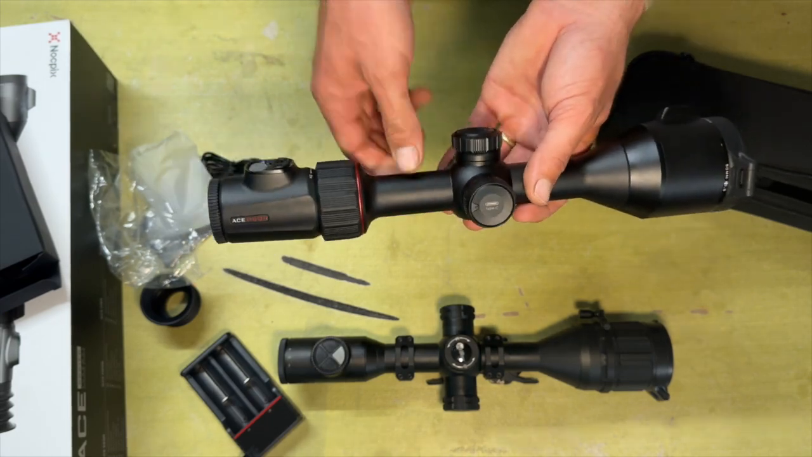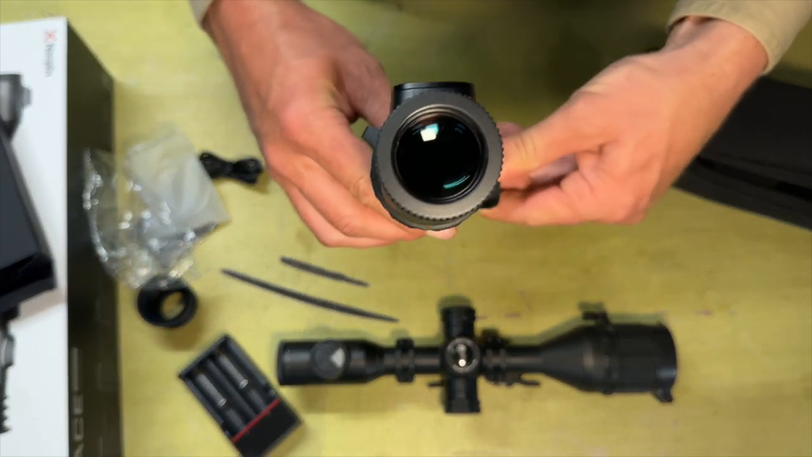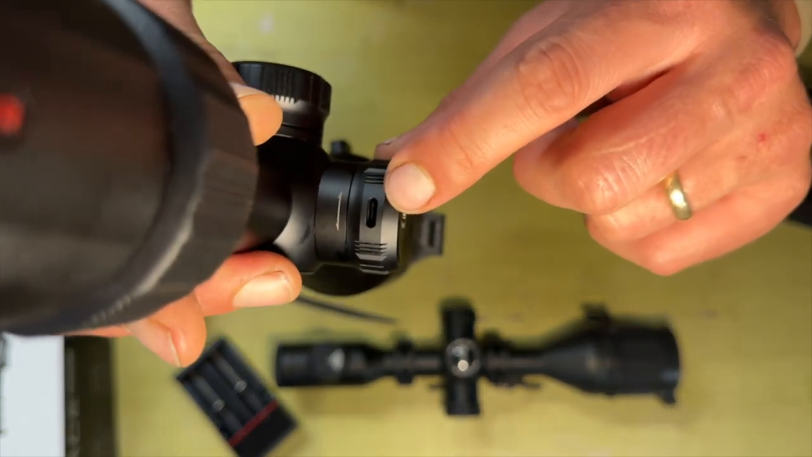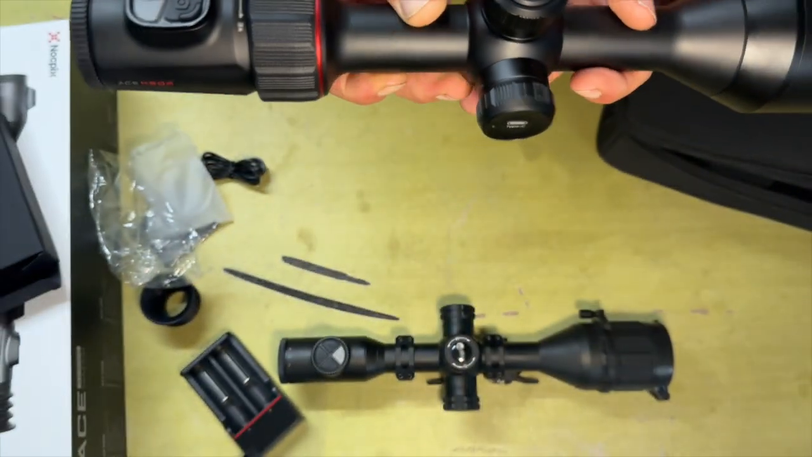And instead of having to undo a cap like the TS60 to get to the USB, which is another thing to lose, you just turn this, and there's a little hole in there. It lines up, and you plug a USB-C straight into there. You can see that, and then that just turns and seals it up, so it will be waterproof.